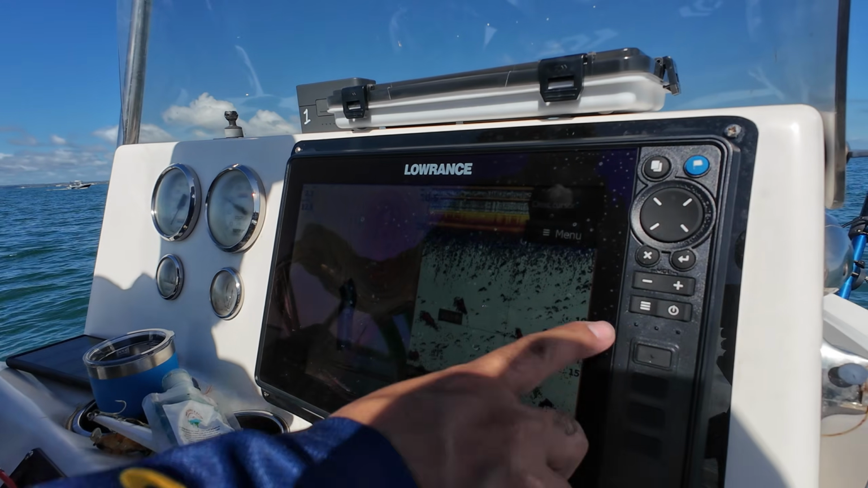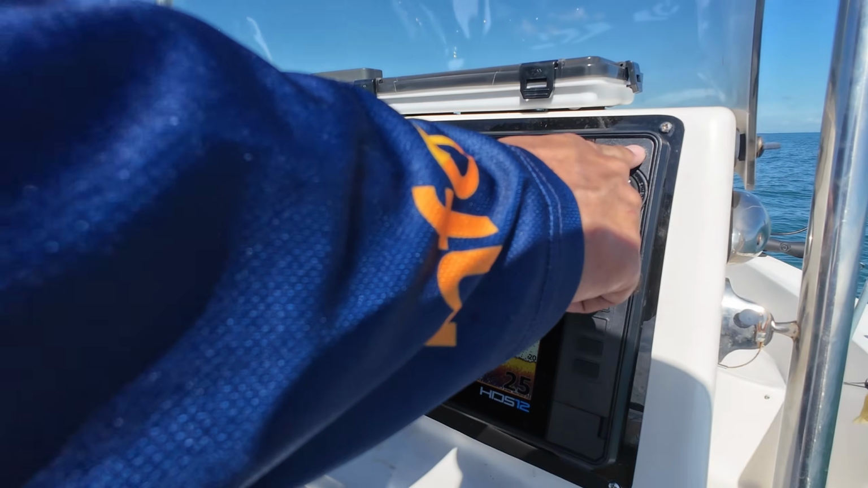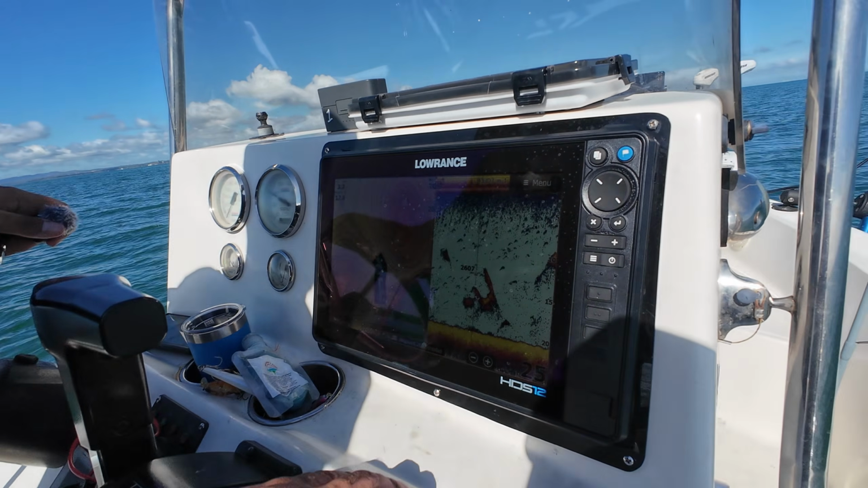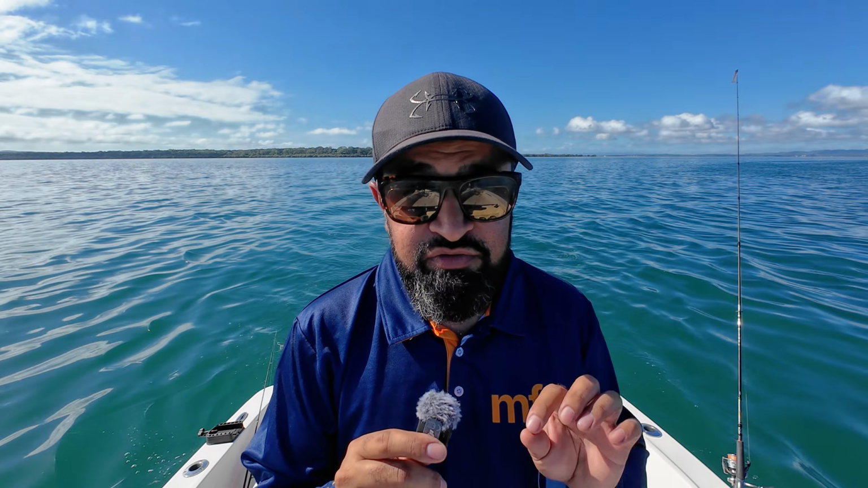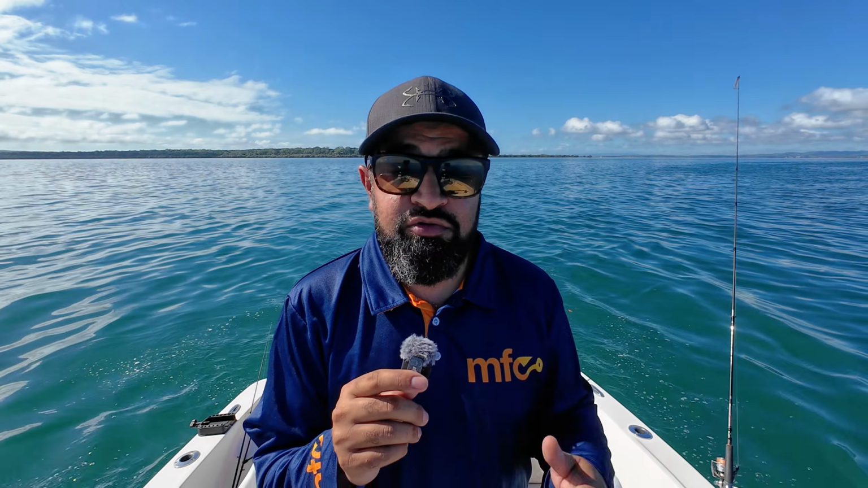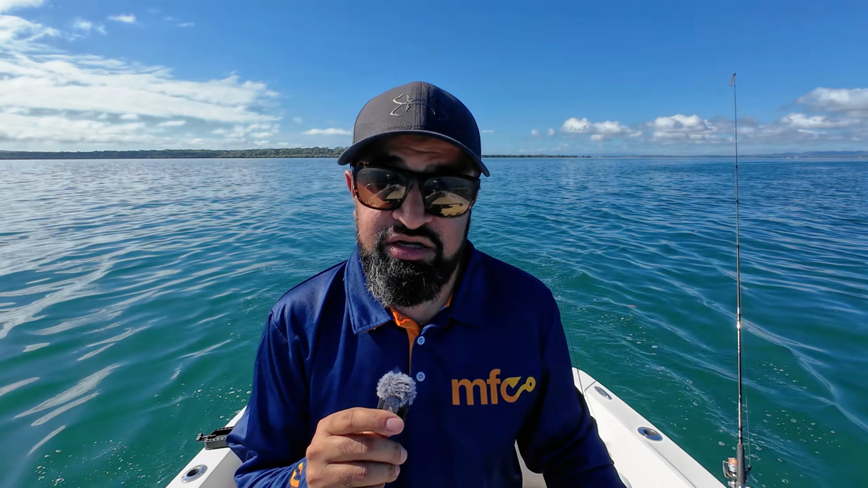So you want to make sure that when you are marking anything you see on the sounder, you are moving your cursor on your screen, whether you touch it or whether you use arrows to move that along, and mark that exact spot. That way you've marked exactly where the thing is that you saw, so structure, fish, a drop off, whatever it was, and you can go back to exactly that spot.